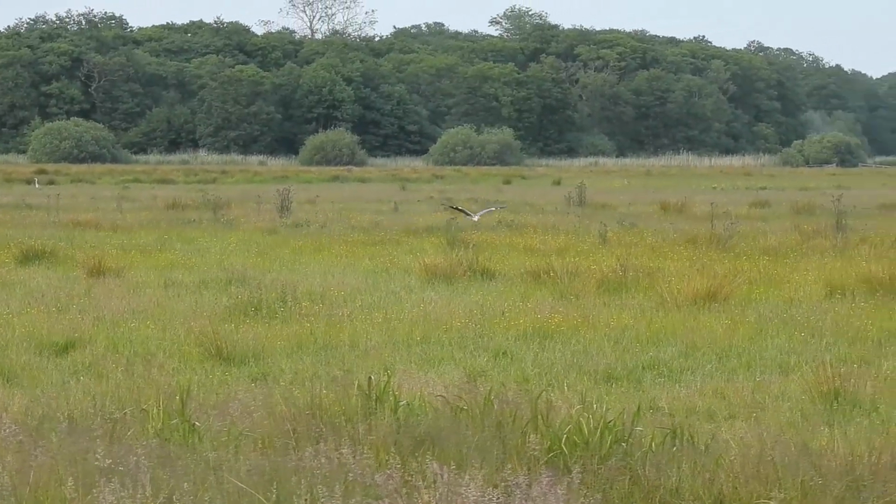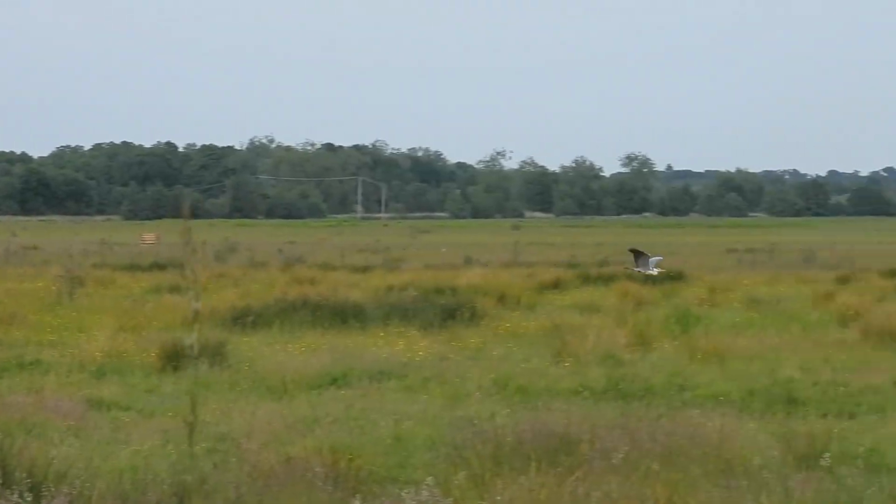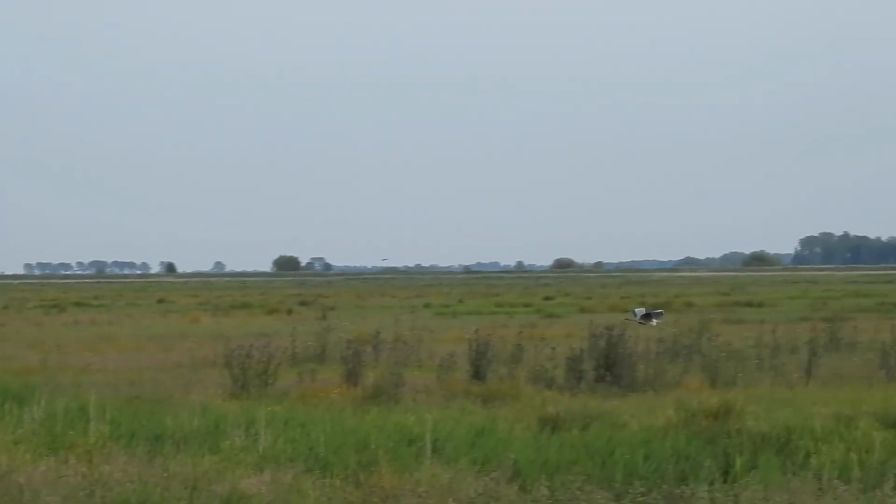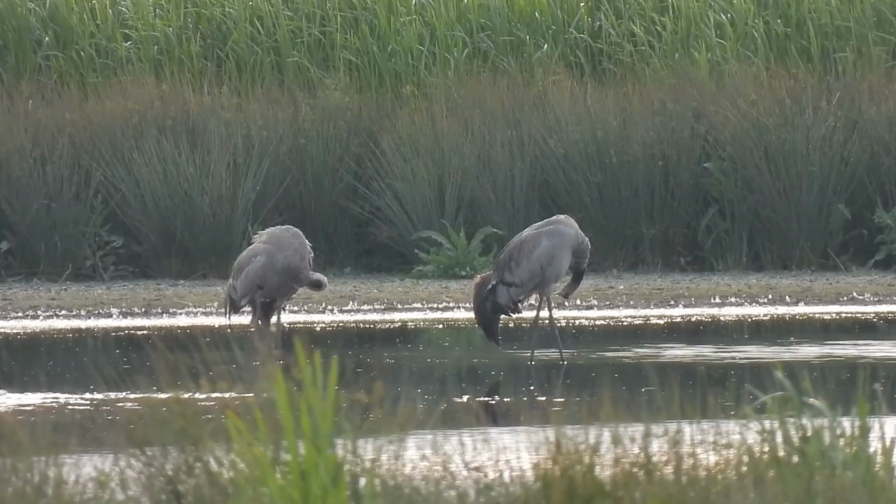For some reason, I didn't film any walking footage along the next section of path, and aside from this grey heron flyby, I didn't film any other wildlife either. But I did get a bit of a closer view of the cranes.